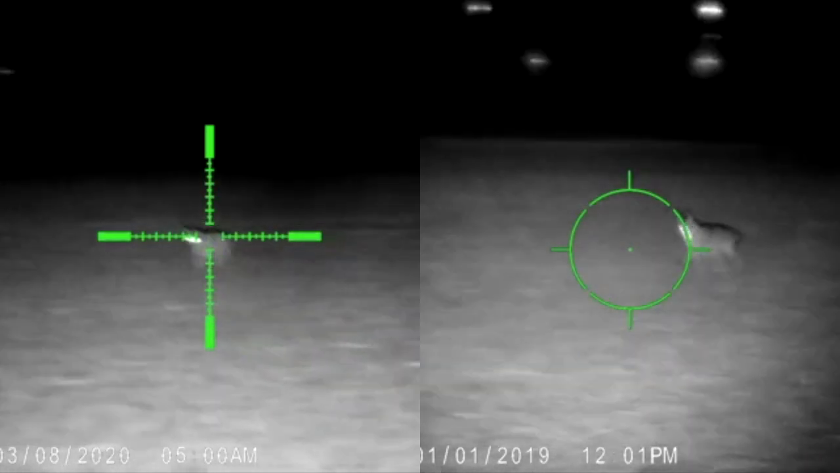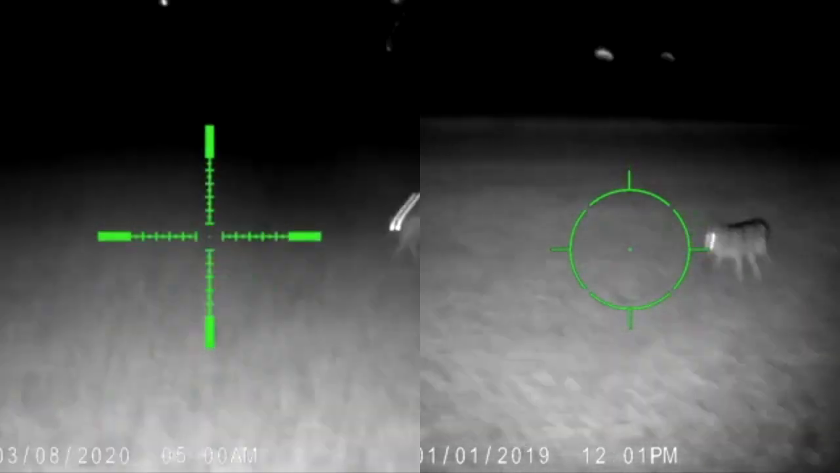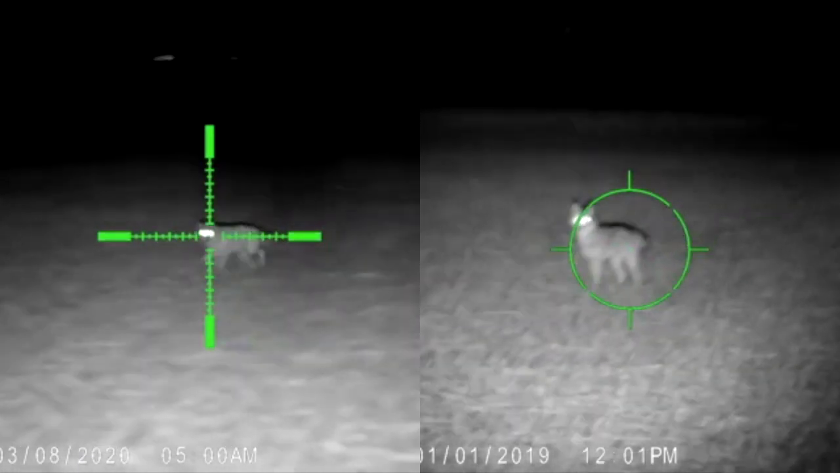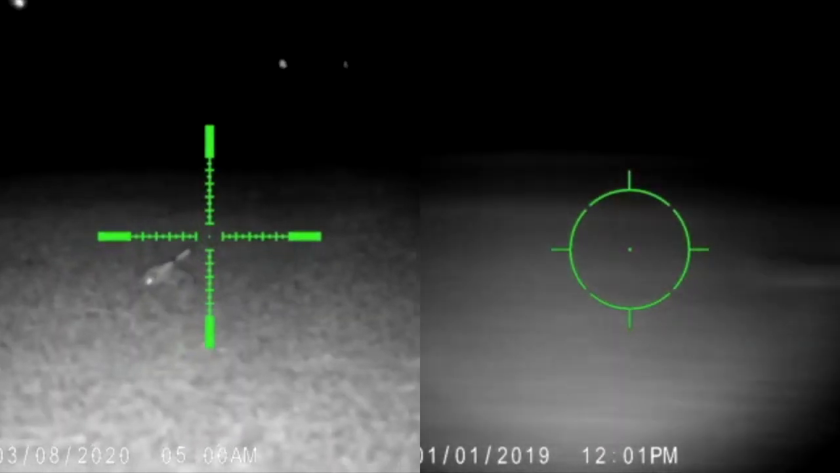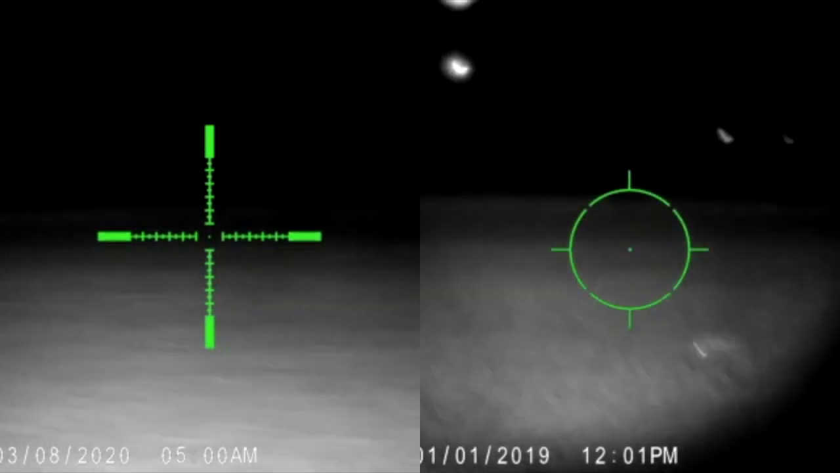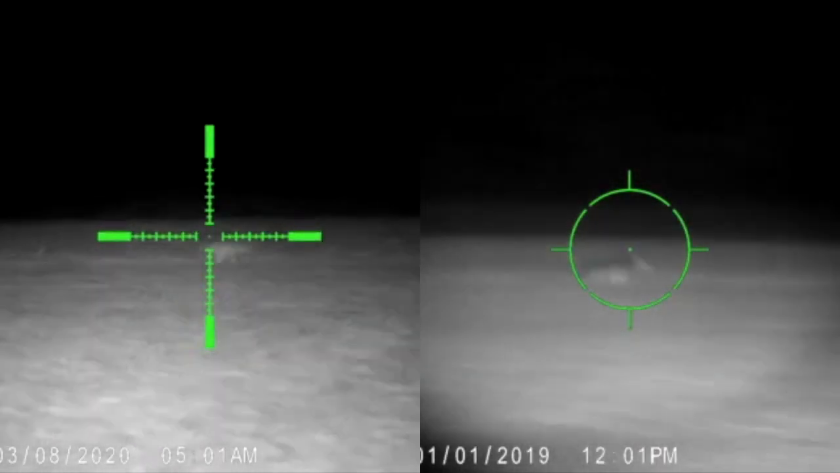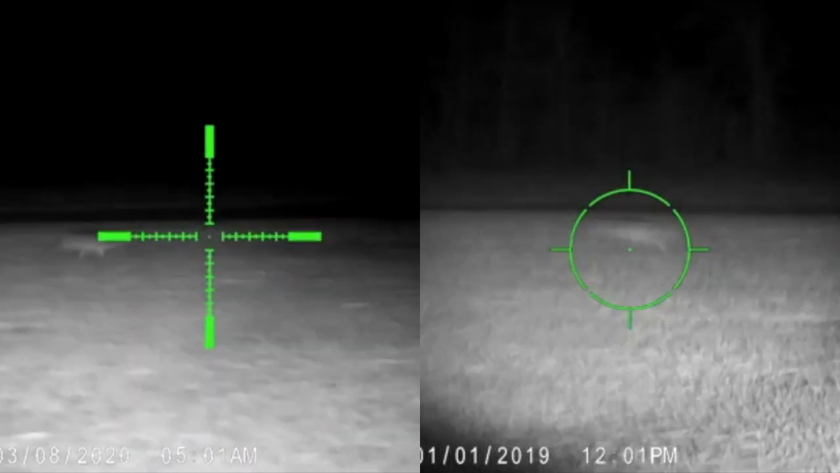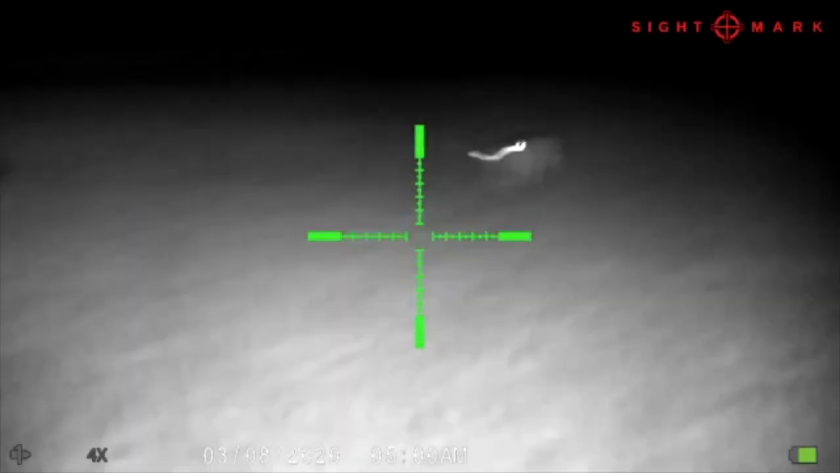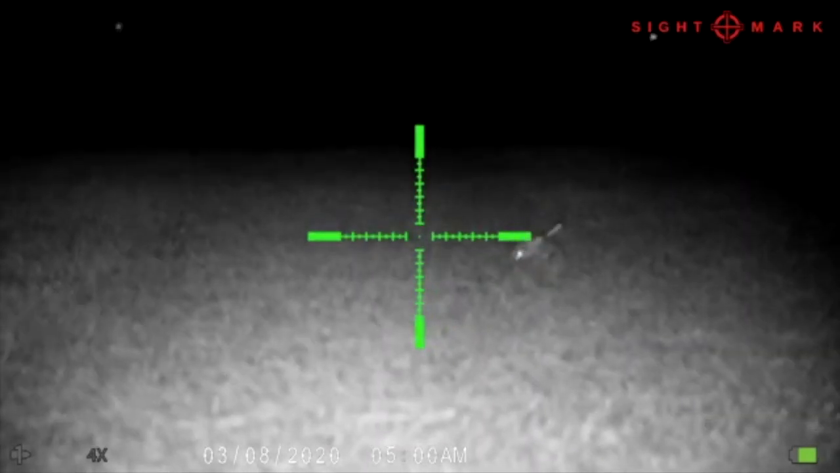But it was good. It was a fun night. It was a blast. That female I hit, she just buckled hard, just hammered the ground. That old Ruger MPR will reach out there. That was over 200 yards. I stepped it off. It's 207. We were out in front of the truck, so it's really within 200, 220 yards. And it just hammered that coyote. Oh yeah, it was awesome.